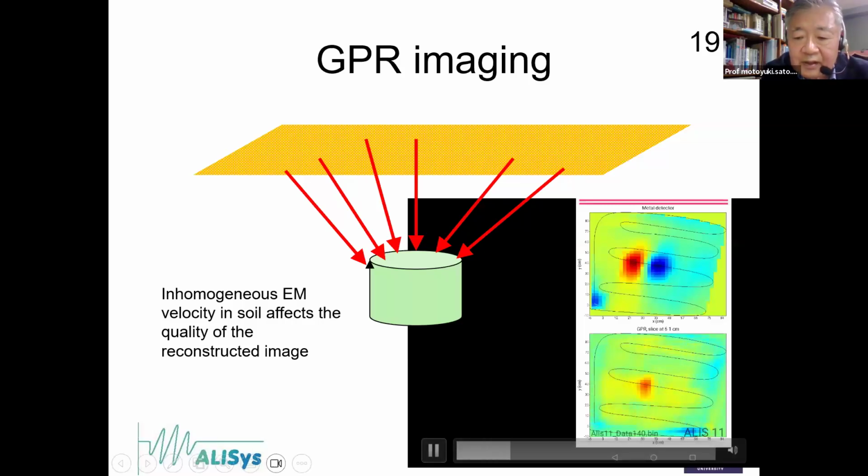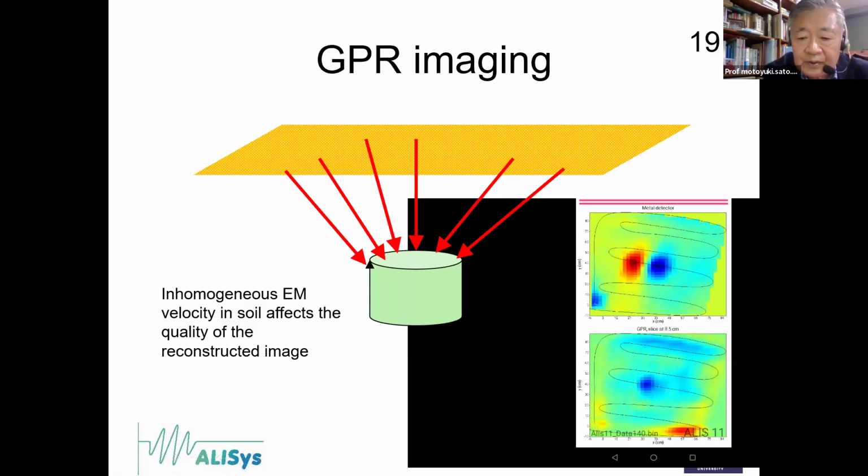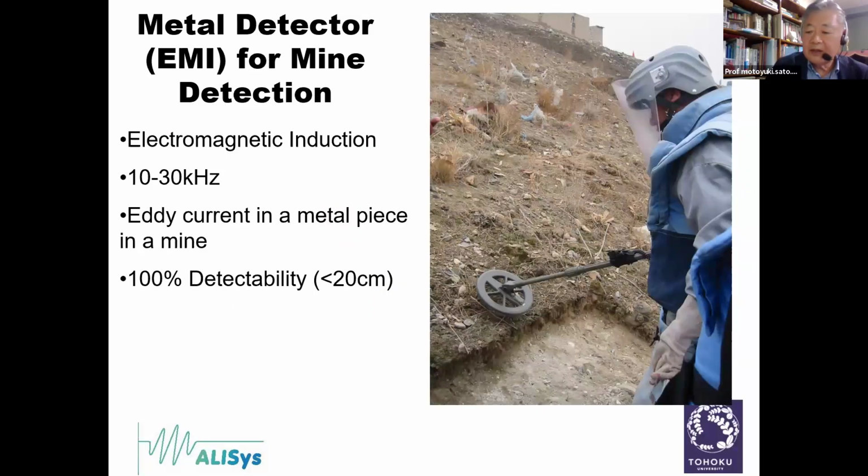In the middle, you can see the red and blue round shape. This is a landmine. The true shape of the landmine is a pure circle, but you can see this is deformed because of the inhomogeneity of the soil. So since image reconstruction by SAR is not perfectly working, but quite roughly we can see the shape of the image. Now we talk about humanitarian demining and how GPR works for that.